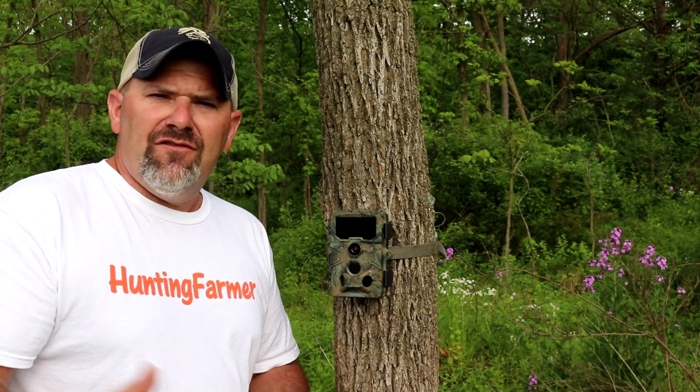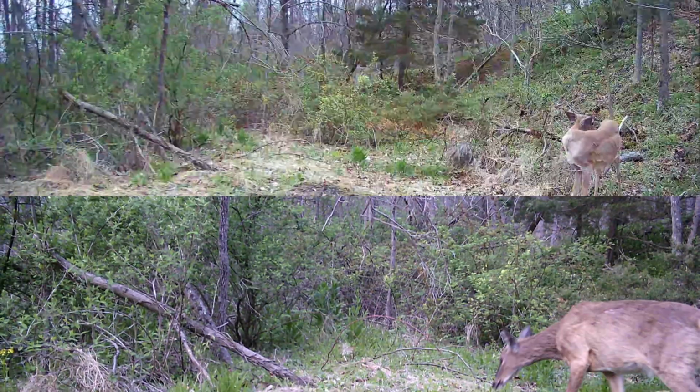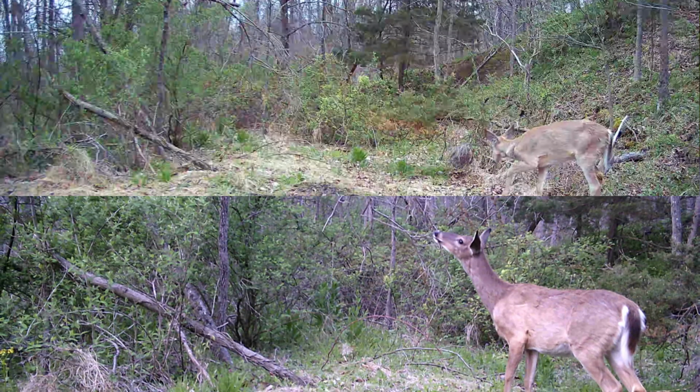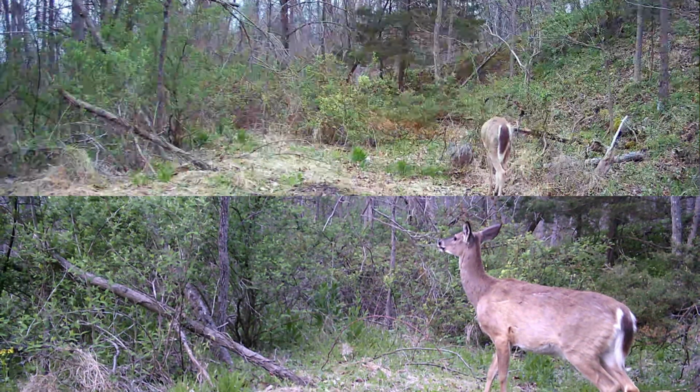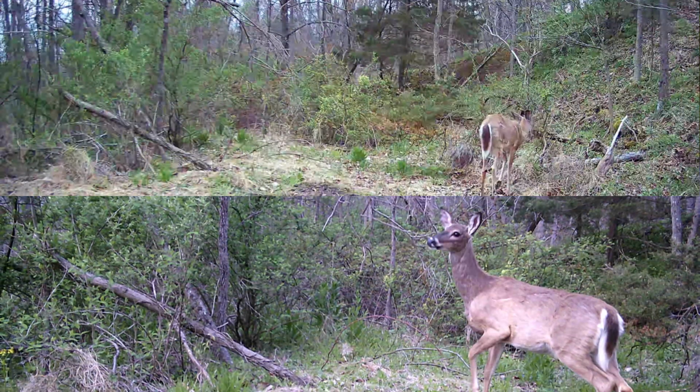Well, the one negative to a wide angle lens is that it makes everything seem just a little bit further away. For example, here's a side-by-side video. The top of the video is from the CY70. The bottom video is from a much narrower CY55. As you can see, it's a dramatic difference.